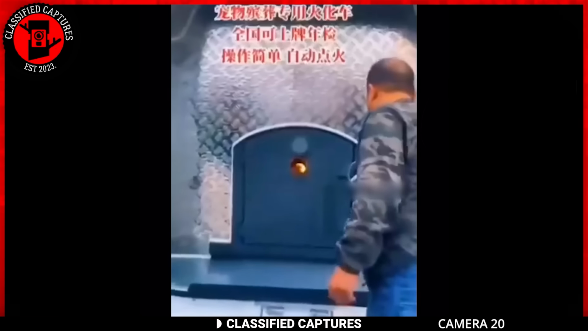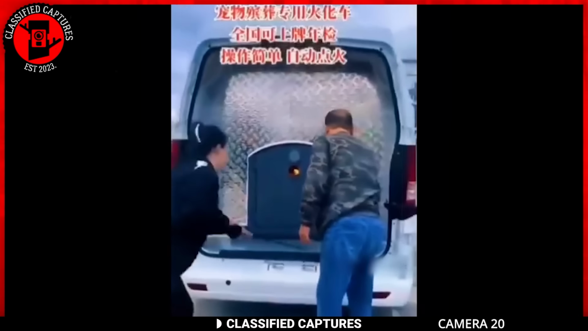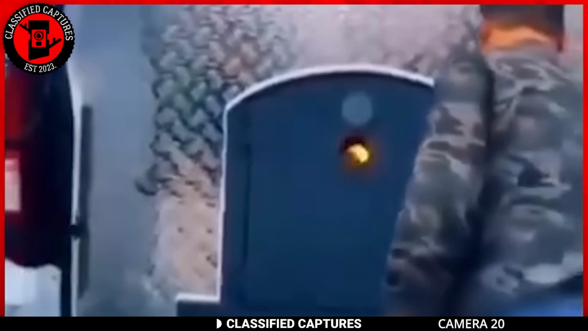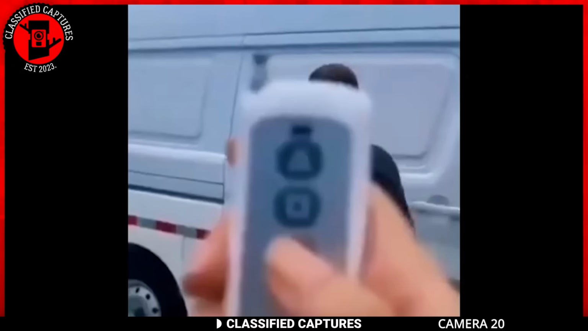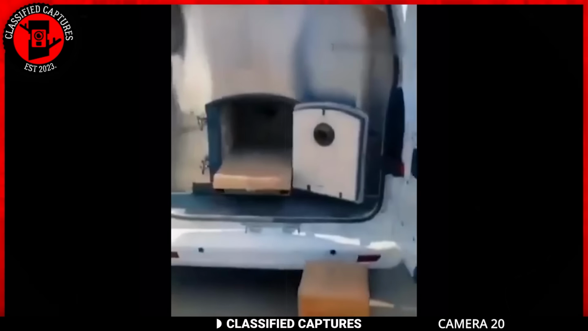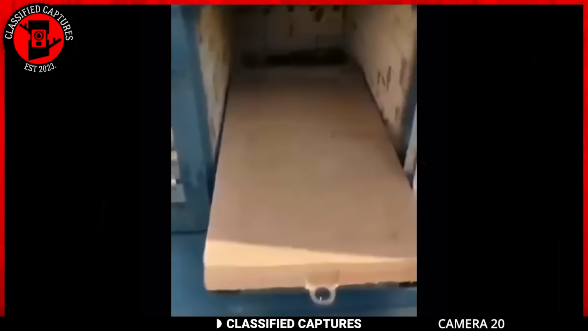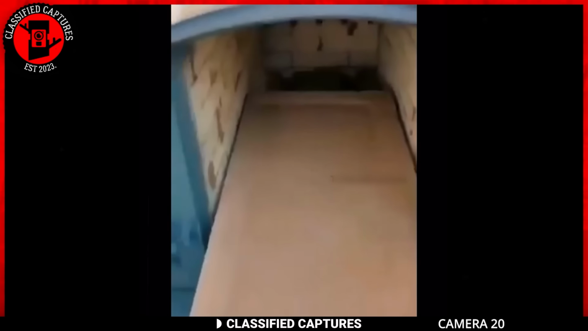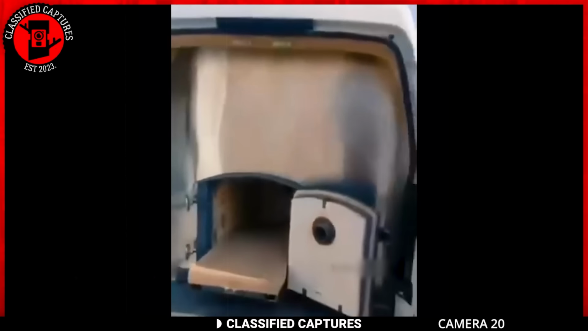The big question on everyone's mind, what on earth could a human-sized oven in the back of a van be for? It's not exactly your typical barbecue setup, so what is it? Some in the community believe it might be a mobile crematorium. Yeah, you heard that correctly, a crematorium on wheels. Could it be truly a crematorium, or is there something that we're missing? Please do share your thoughts in the comments section.